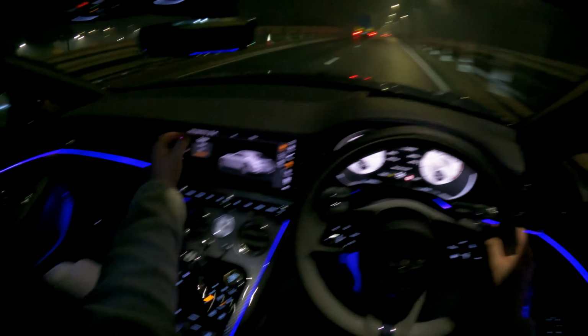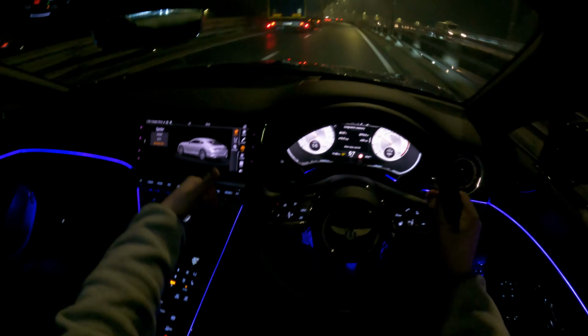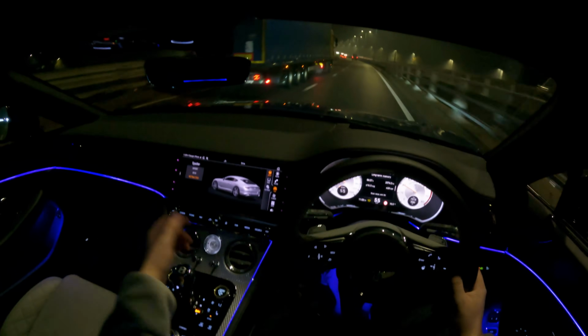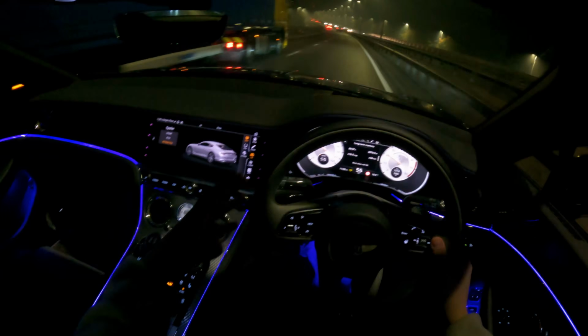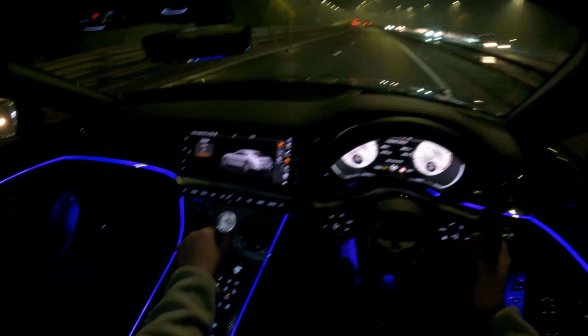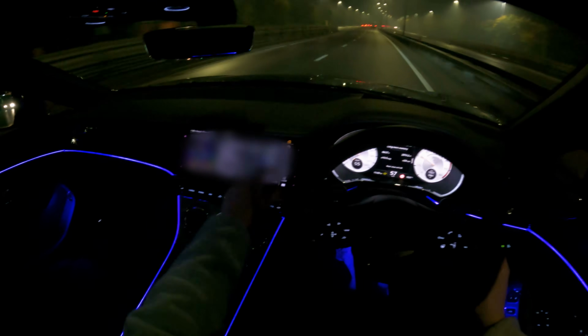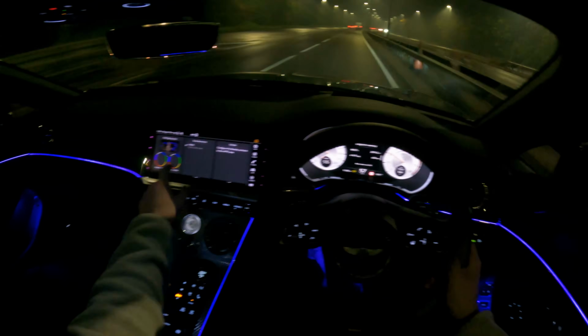Let me retract my spoiler, because I'm not racer boy. I just wanted to see if I can see in the rearview mirror, which, surprise, I cannot, so useless. But what I wanted to do was, let's not do that. There you go.